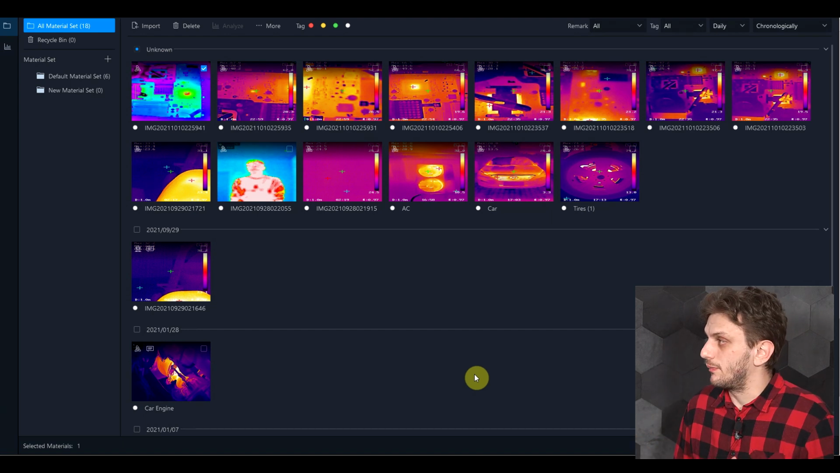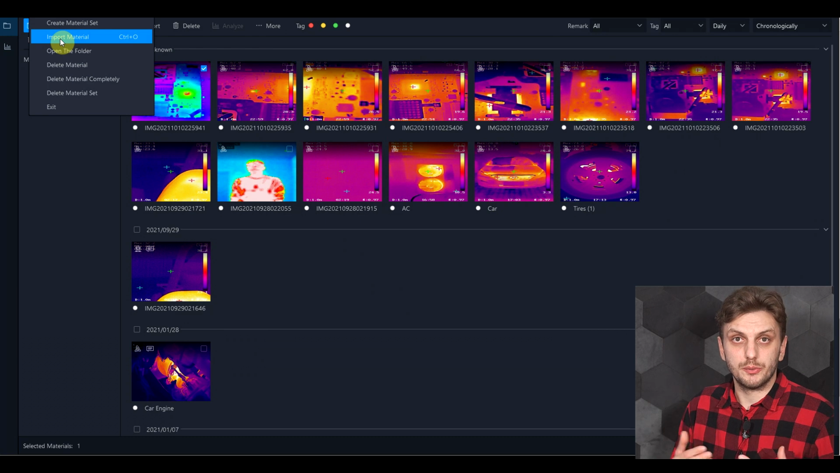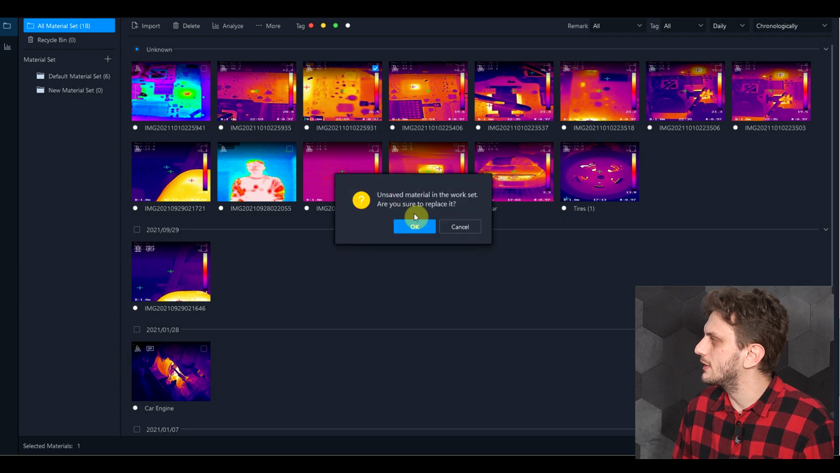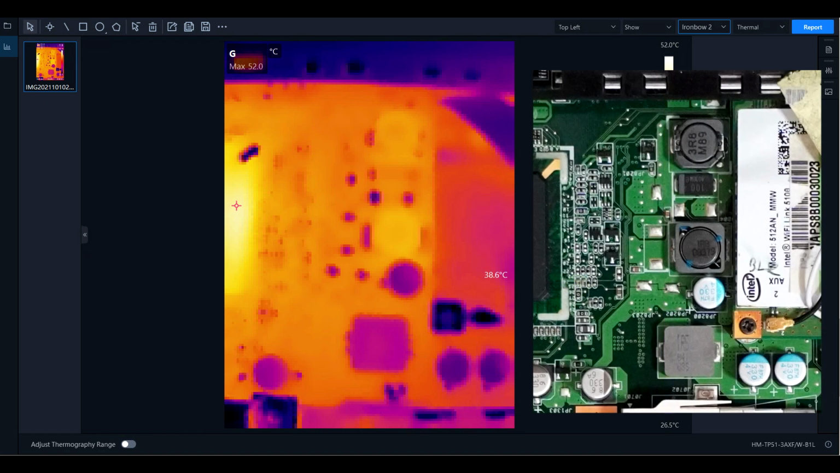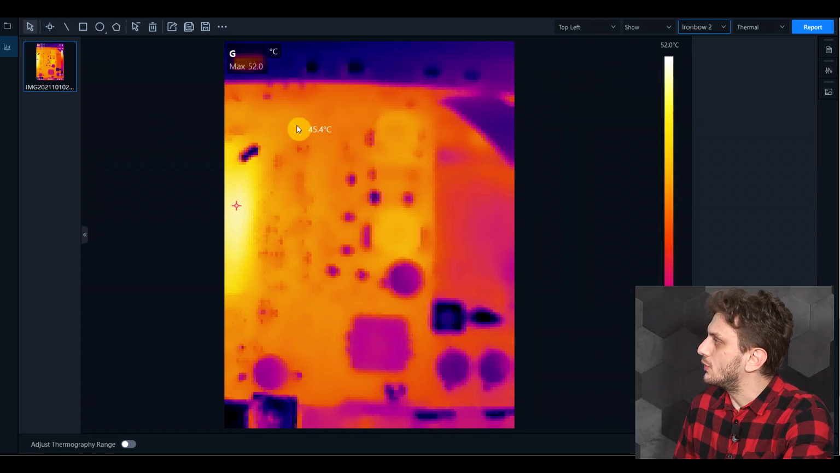So it comes with some default images, but this is a software into which you can import the pictures that you've downloaded from your camera and then perform post-processing on. If I now open one of the photos that I've previously taken, here we can see the full resolution image. Even though the camera is only 160 by 120 pixels, the image looks very good. And now we can start to modify it.